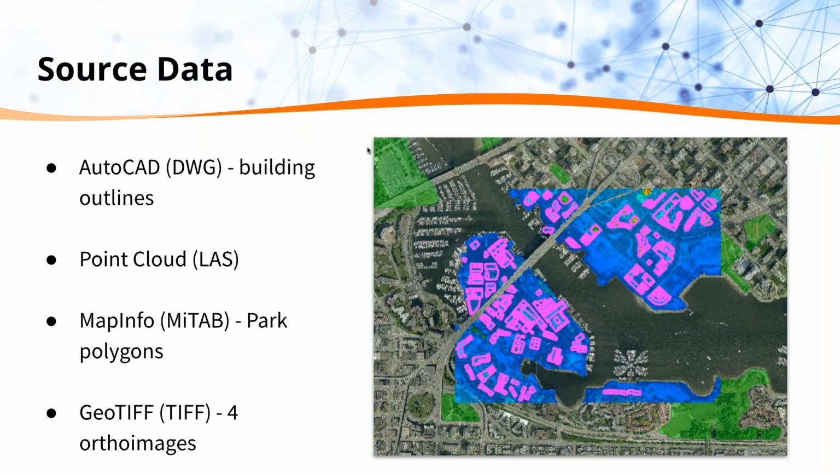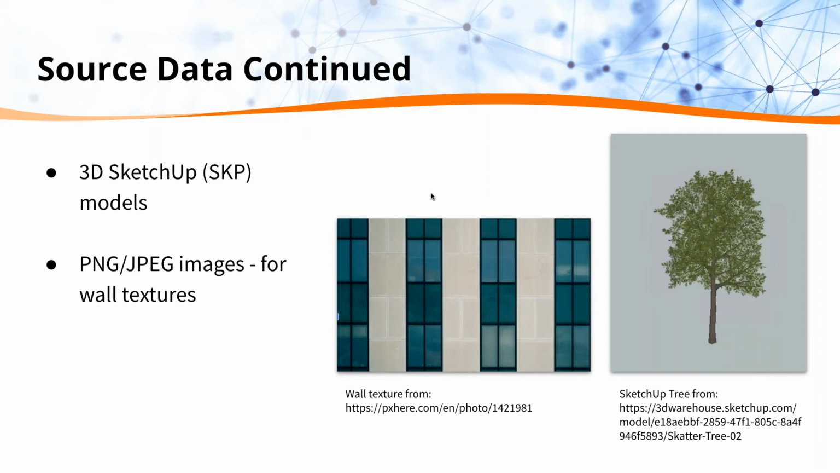I've got MapInfo as well for my park polygons, and that'll be because I'll be working with a tree model, a 3D SketchUp tree model. I just wanted to limit to a certain park just for rendering for this demo. And then finally, I've got 4 GeoTIFF images or ortho images, and they're just tiled images that I've selected for this area. So it's a little bit larger, and I'll be clipping that down. And then the 3D SketchUp model that I mentioned of that tree that we'll be replacing points with, and finally a texture image for the walls.